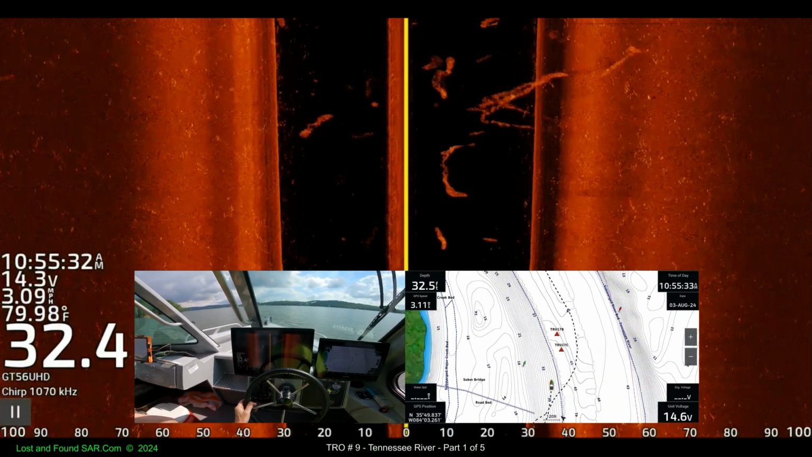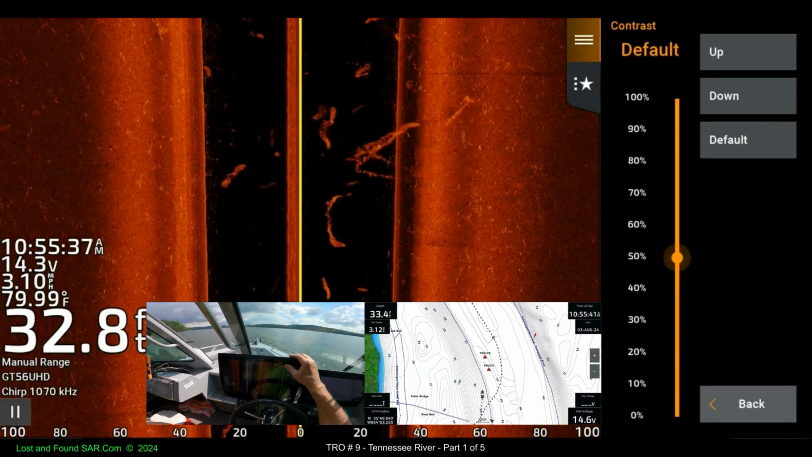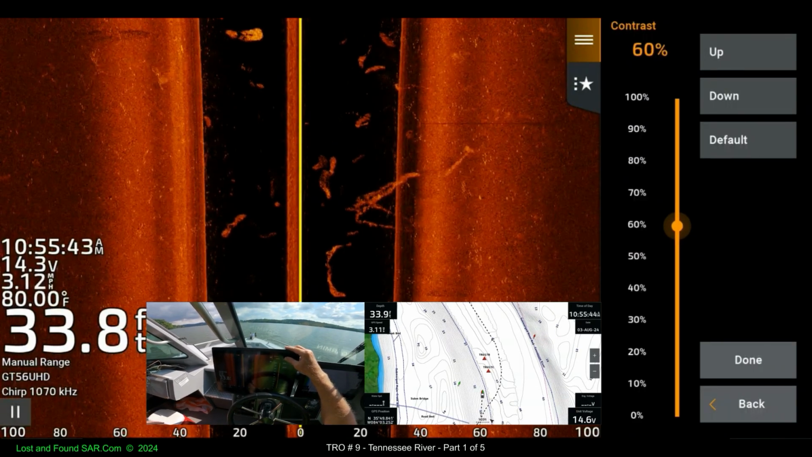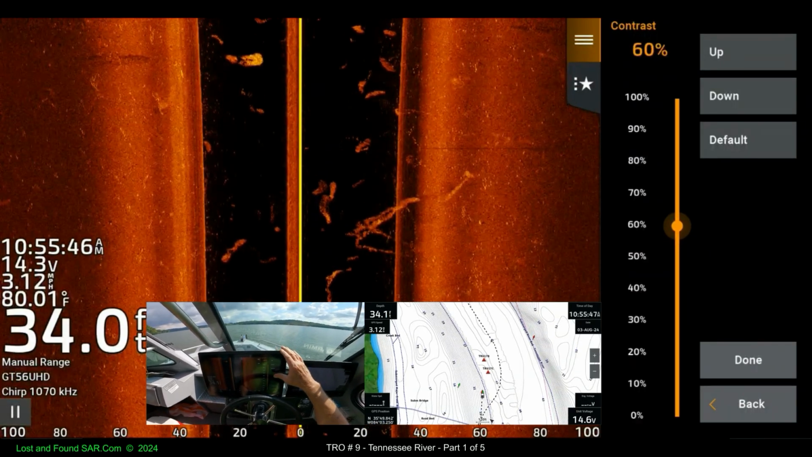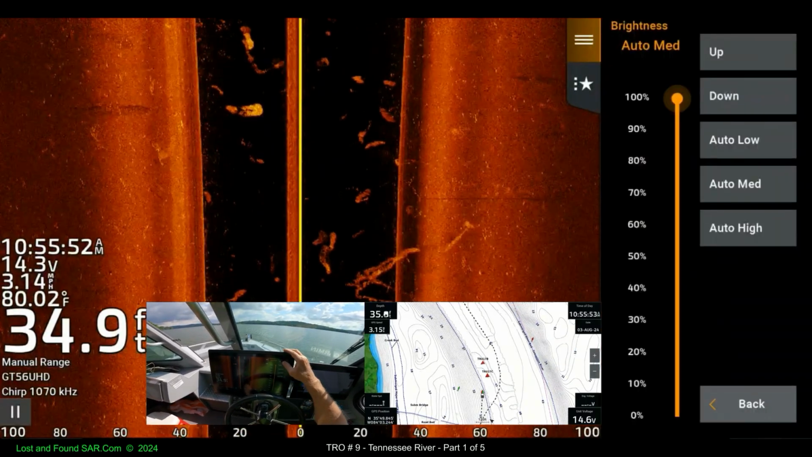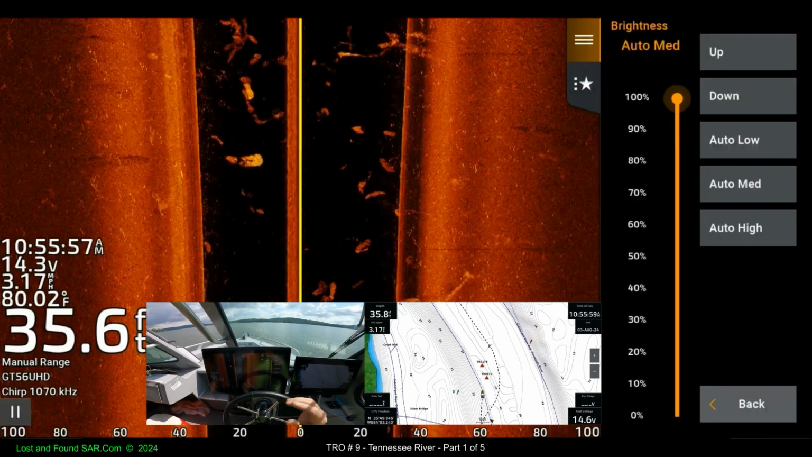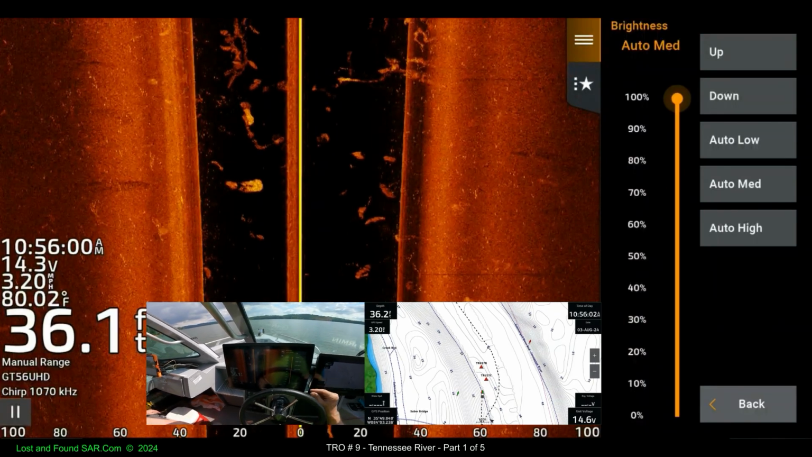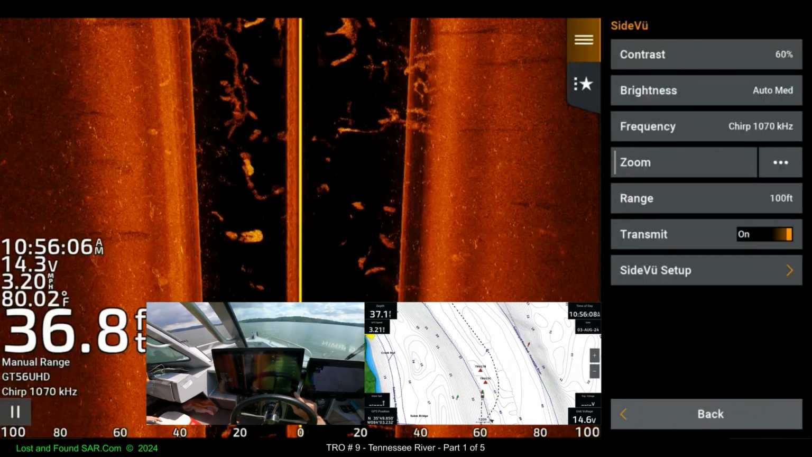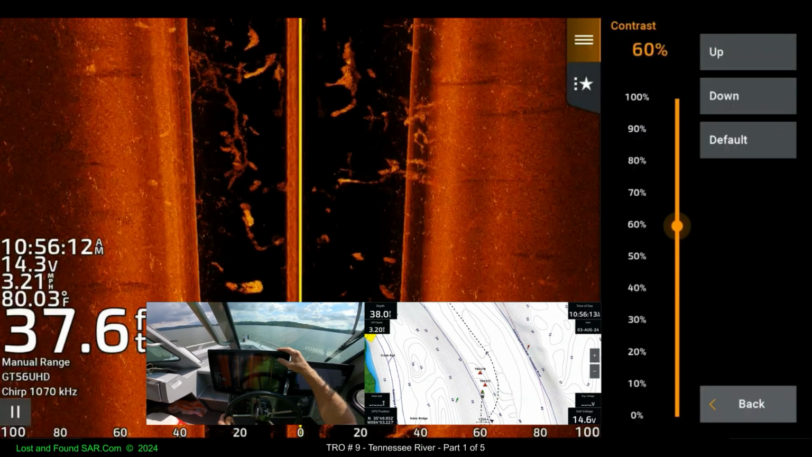Look at that bottom. Bottom needs to be brightened up. Options, side view, contrast. Done. Side view, brightness. It's up all the way. Got the stuff floating around in the water. About to... yeah, and I'm gonna blow it out here. It's not happening for me. Contrast up.